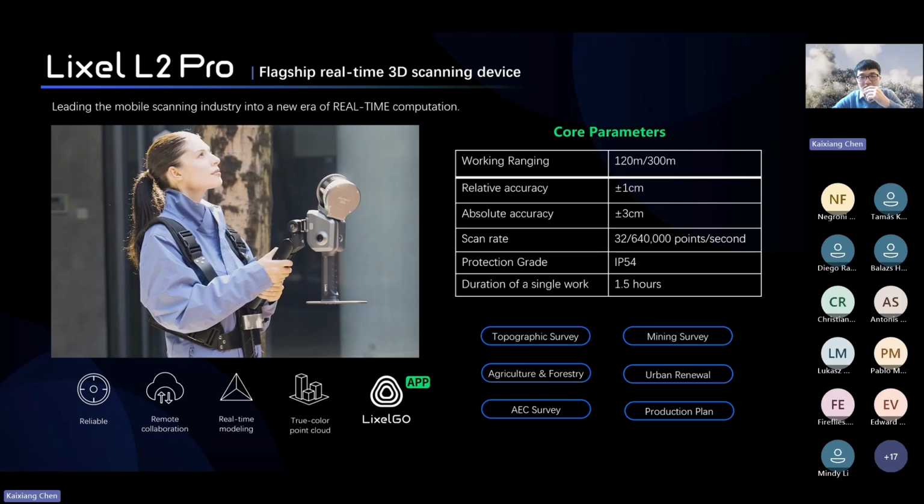The relative accuracy is around 1 centimeter per 100 meters, and the absolute accuracy with RTK is around 3 centimeters. 16 channels means 320,000 points per second, and 32 channels means 640,000 points per second. It has an IP rating of IP54, and each battery can work 90 minutes. This scanner integrates visual scan and LiDAR scan. I have used it to scan tunnels many times, and it is a very reliable and robust scanner.